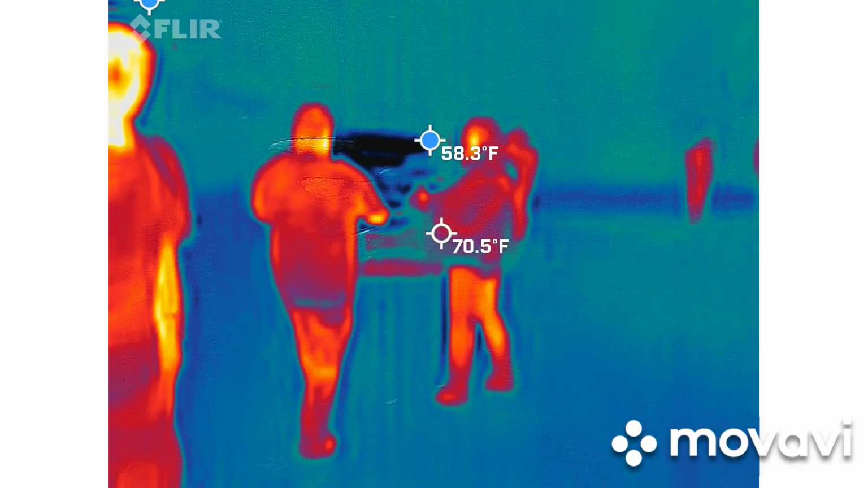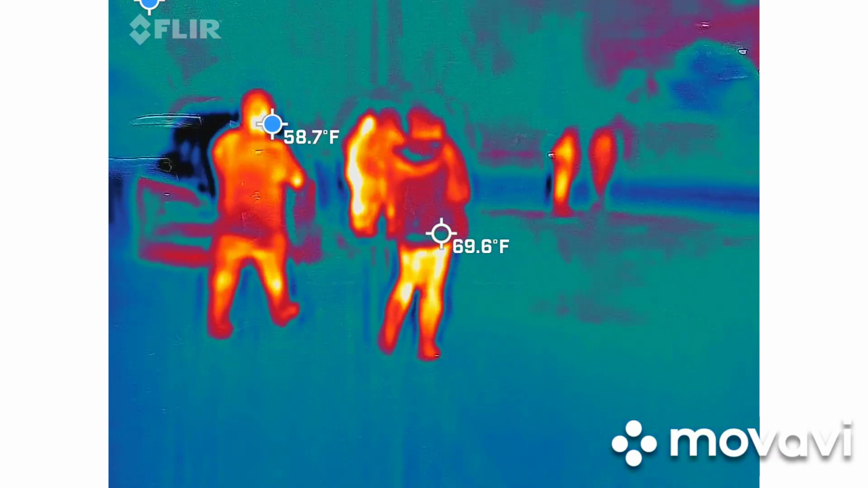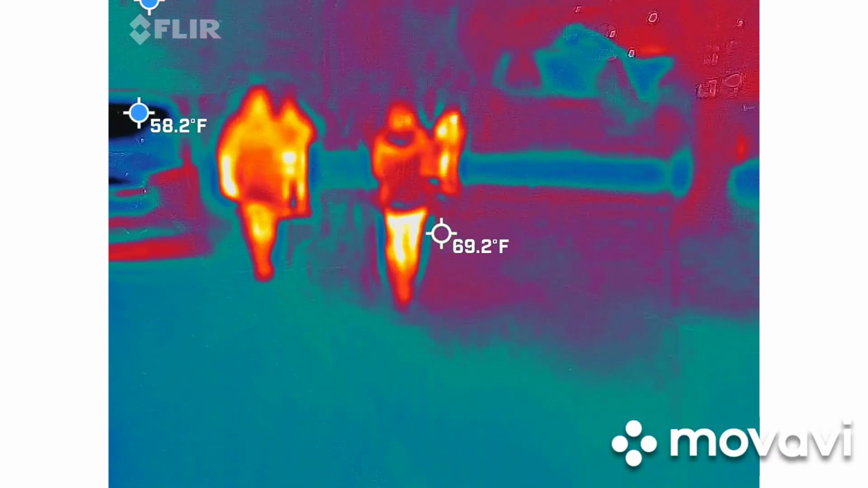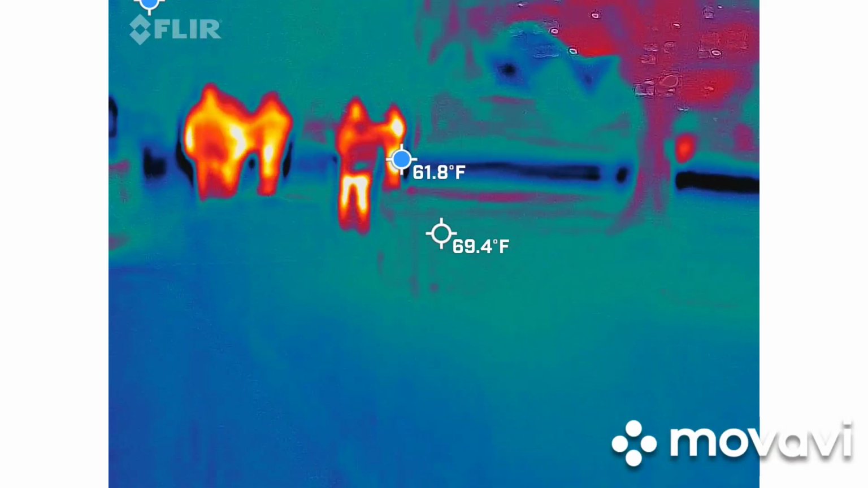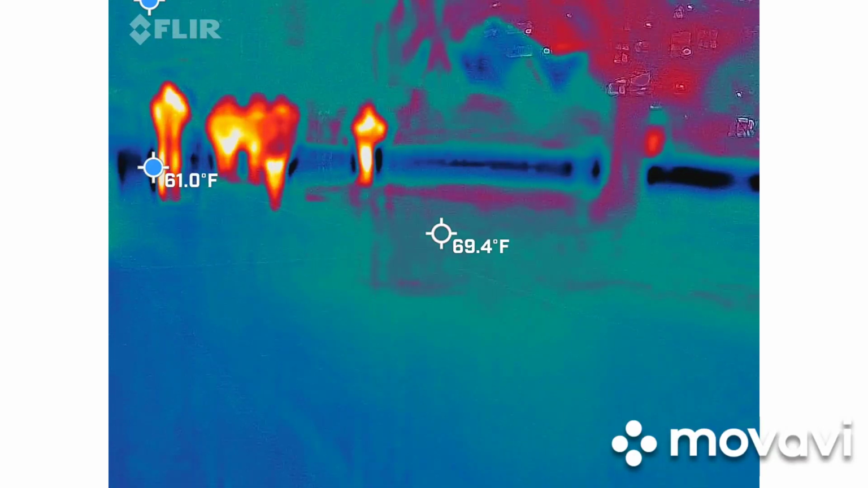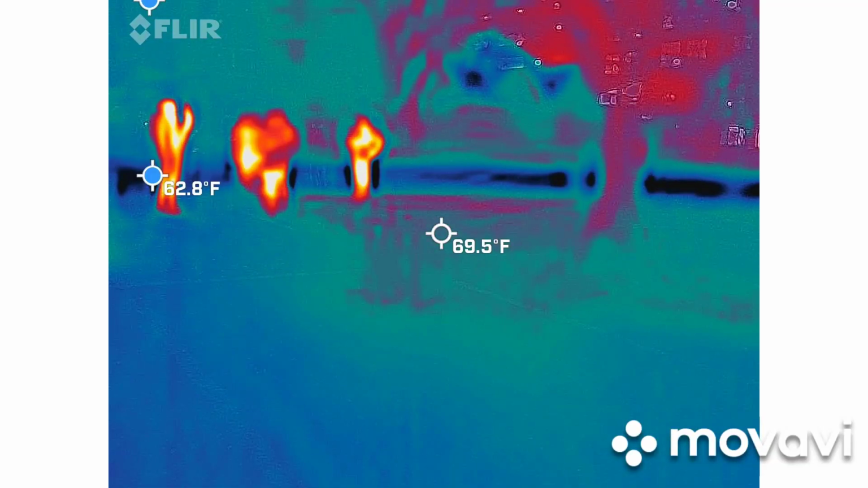What do you think, man? I'm still kind of confused, 'cause this has been bouncing around a lot. See, I don't think that car's in view, because windshields will always be colder because it's glass.